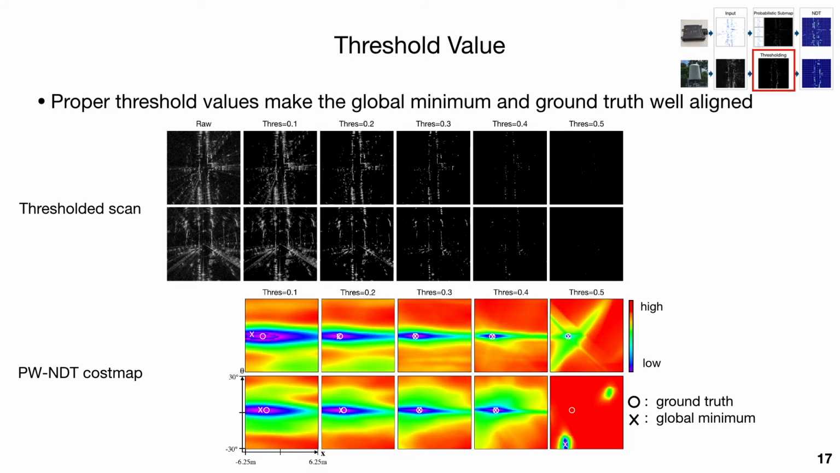When the threshold value is too small, a lot of noise remains in the radar scan, which makes the global minima of the cost map not align with the ground truth. As the threshold value increases, the global minima of the cost map starts to align with ground truth, and the convergence basin becomes narrower, which is better for PWNDT to converge to the precise solution. But when the threshold value is too big, which removes most of the measurements, the global minima will no longer align with the ground truth once again.